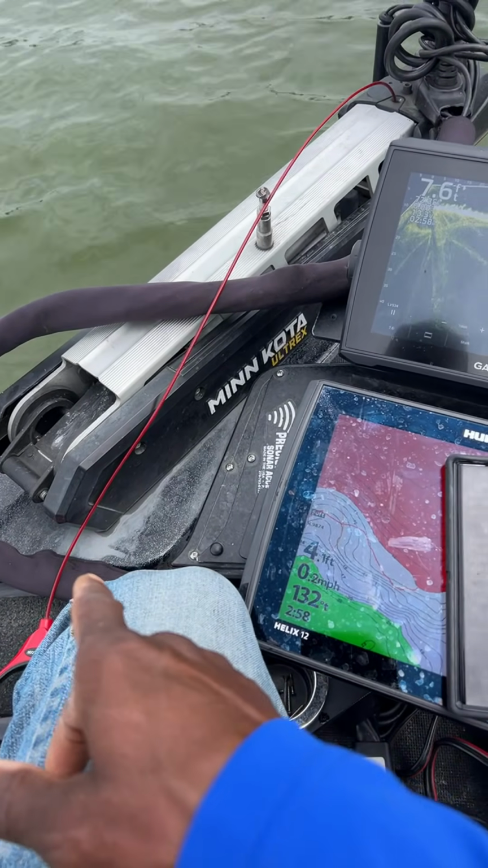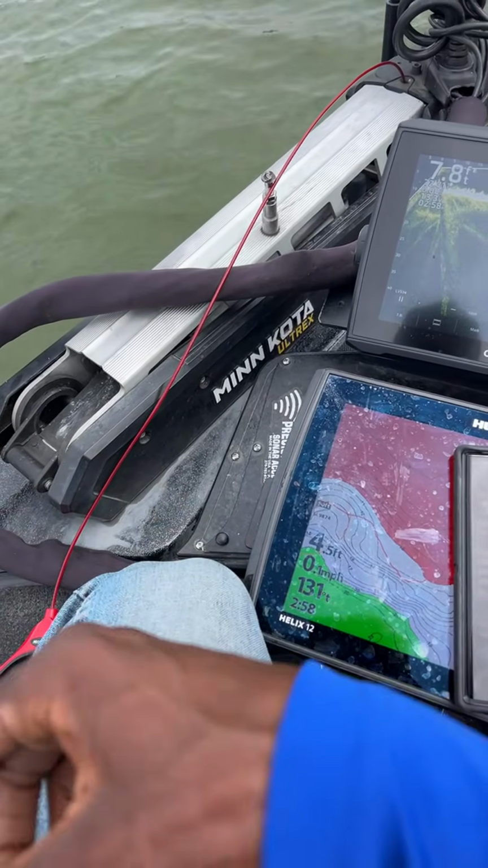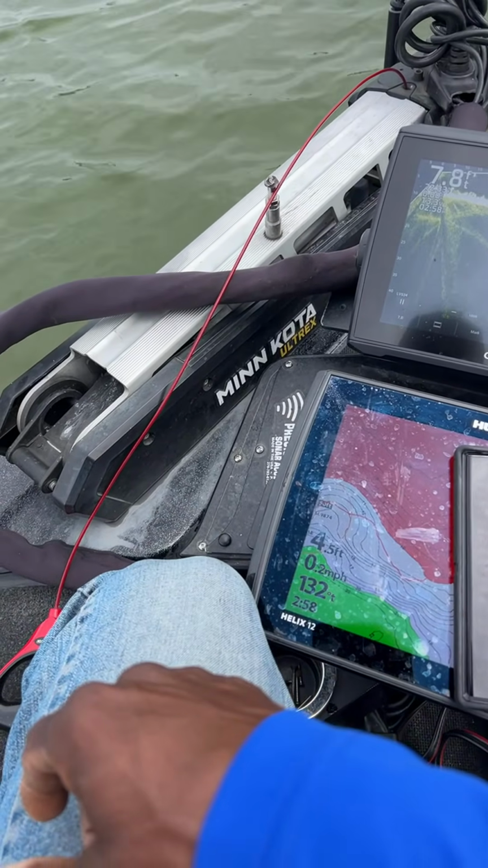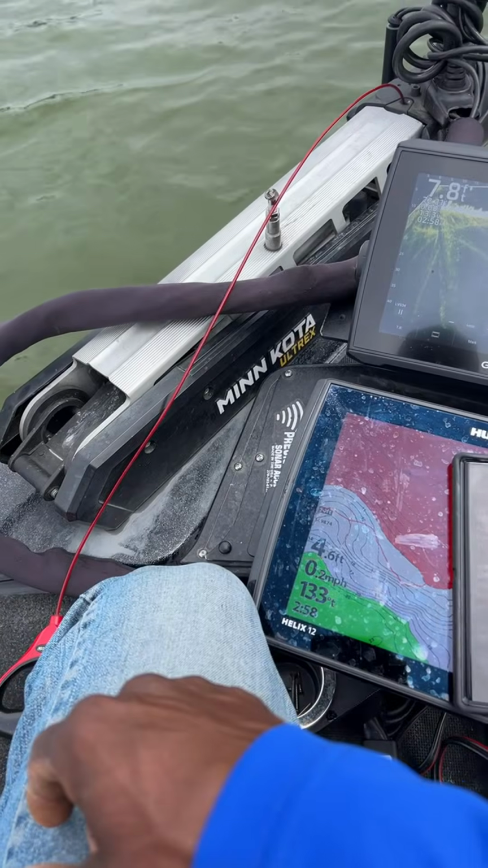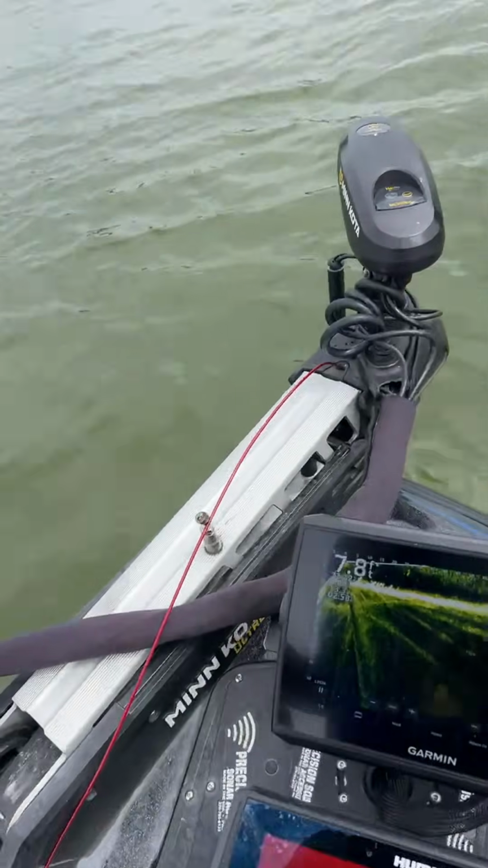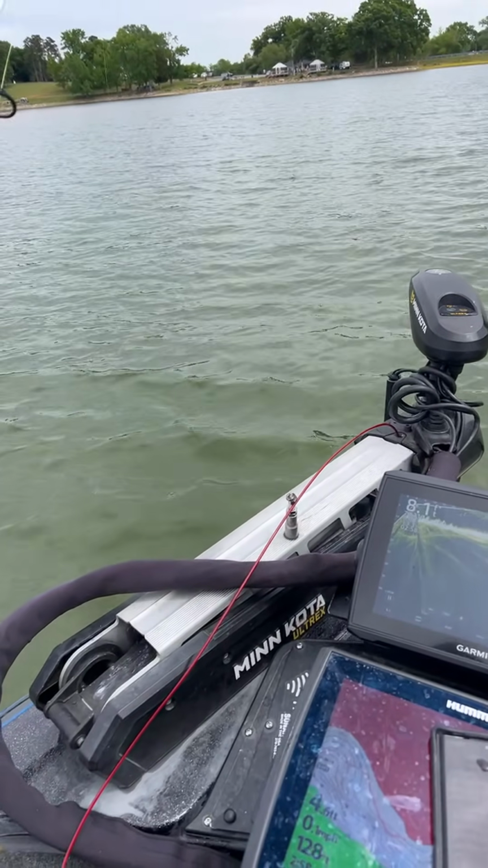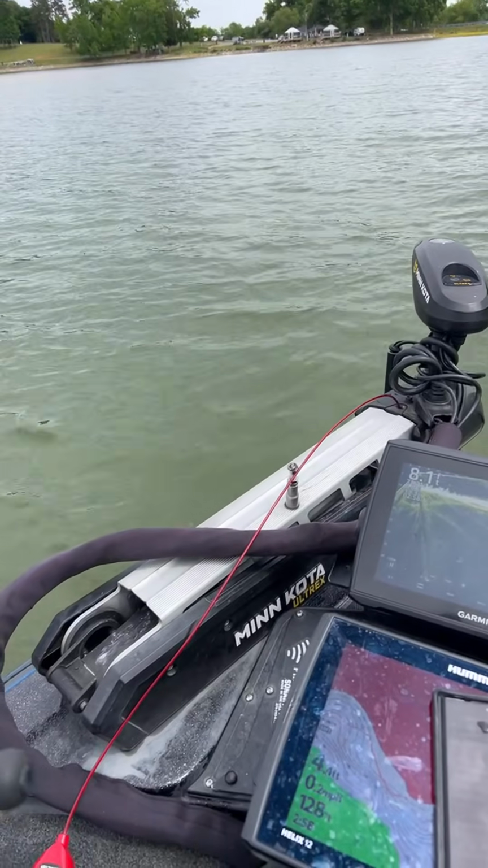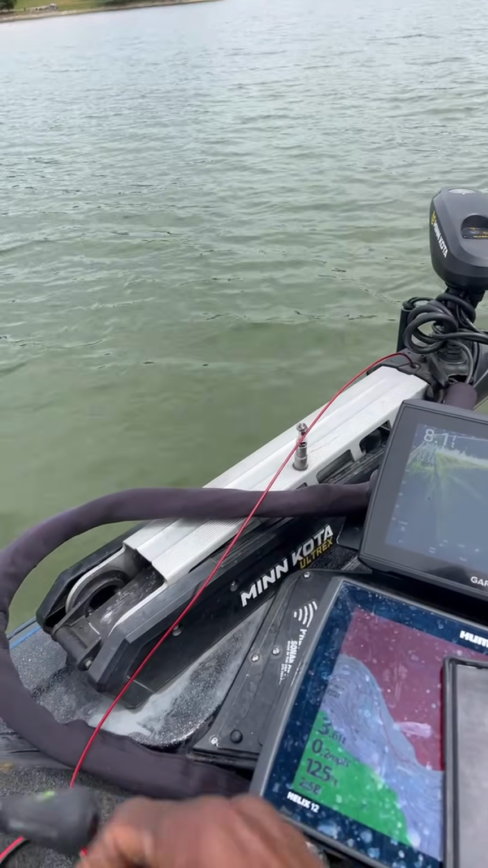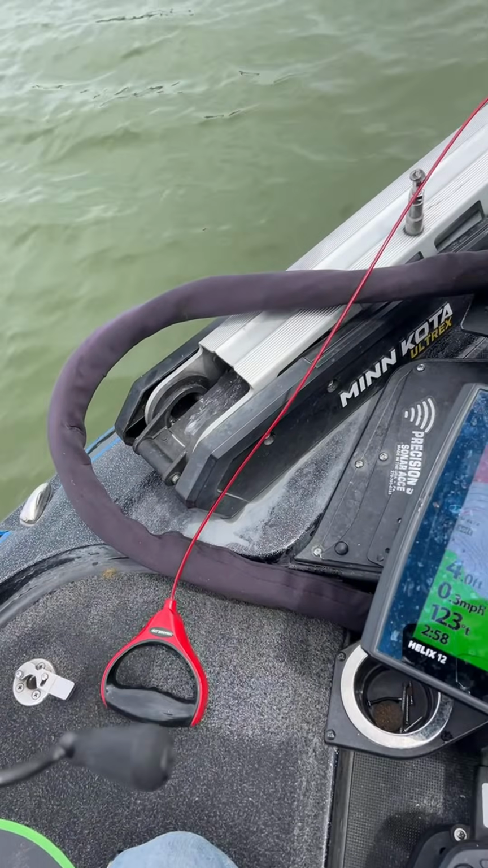Go catch all my fish. I'm gonna bring my iPad on the boat. And I'm gonna catch all my fish by 10, and then I'm gonna watch the Battle of the Anglers while I'm on the Battle of the Anglers and watch myself win without having to fish after.